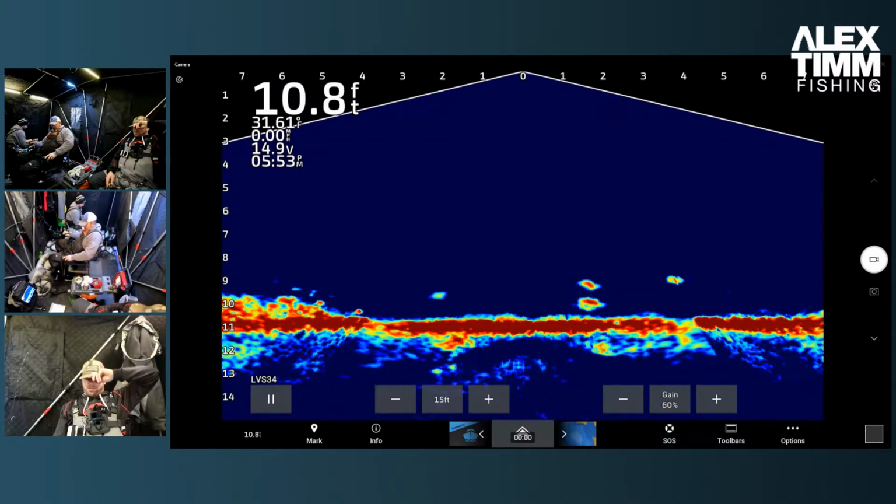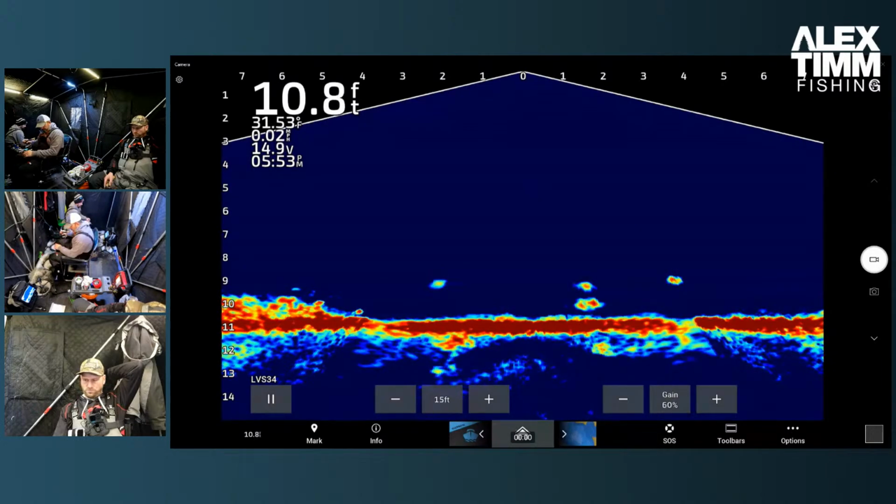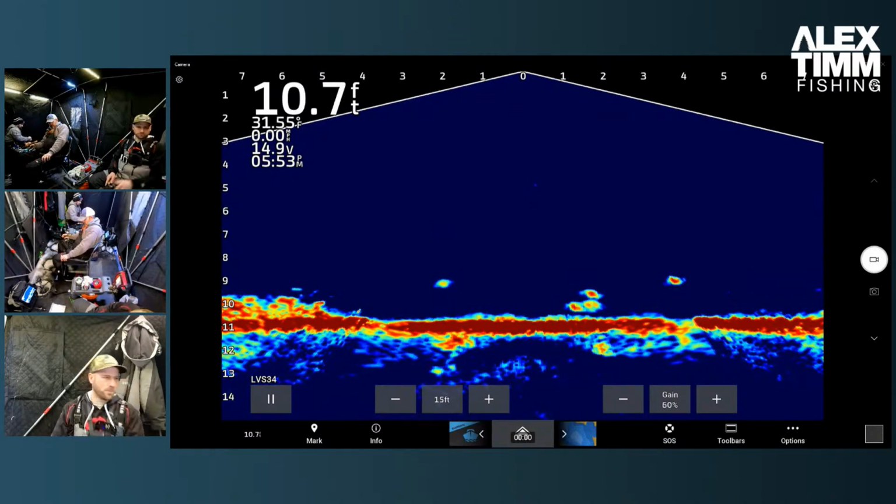The crappie, boy, I'd like it to be. Well, it kind of looks like two fish, doesn't it? Uh-huh. Yeah, it is. And they're stoic. Look at this. They literally turned off. I don't know where they're at. Gone. Yeah, this is crazy.